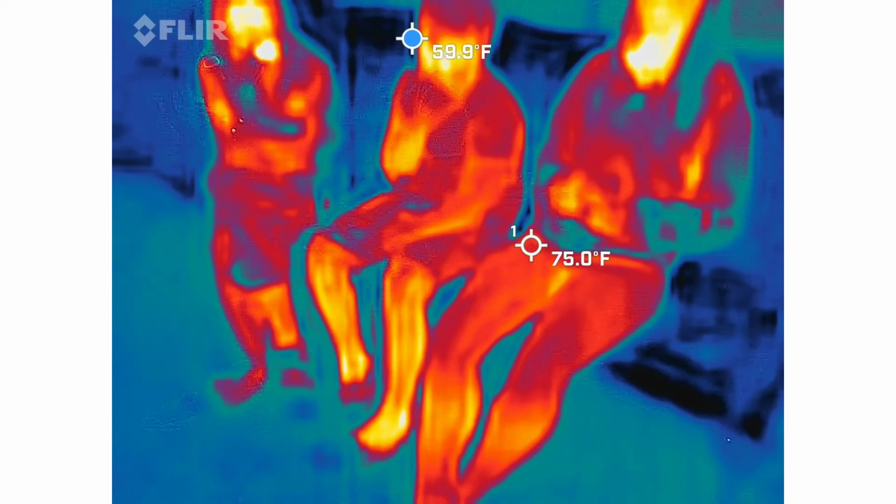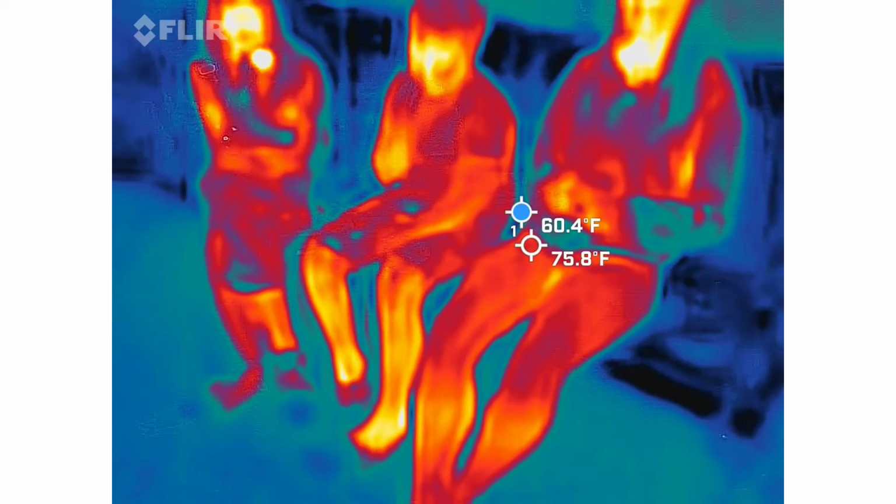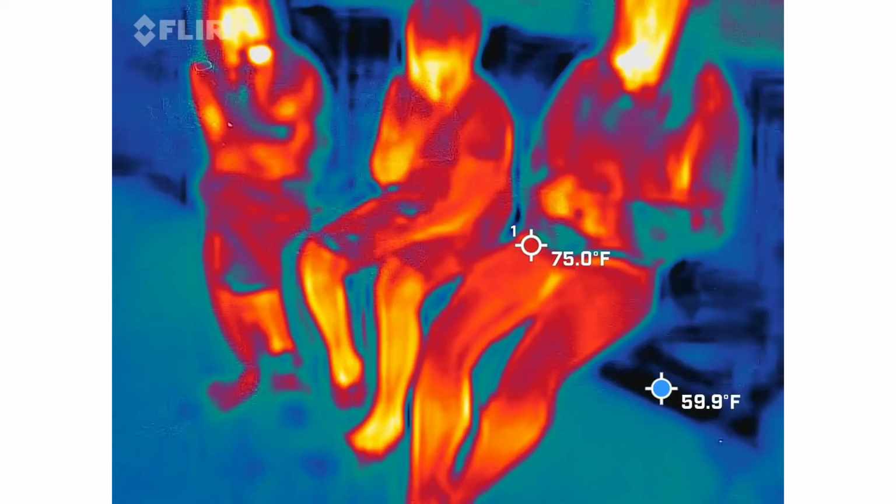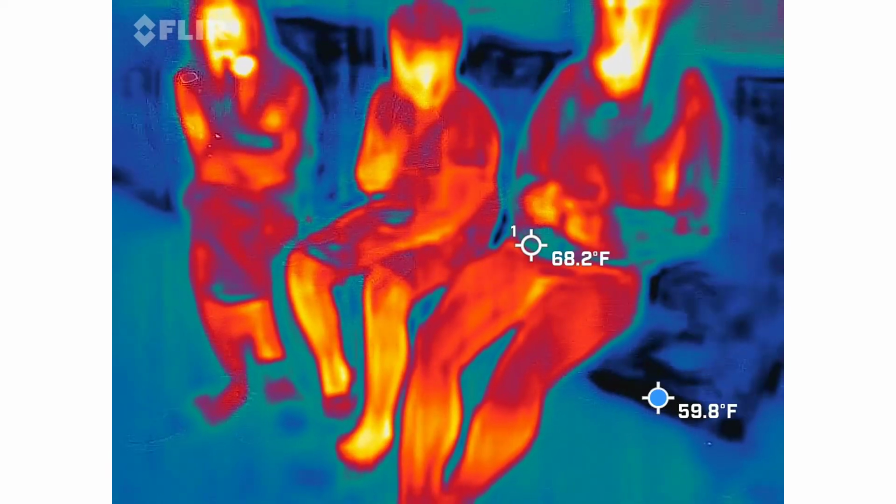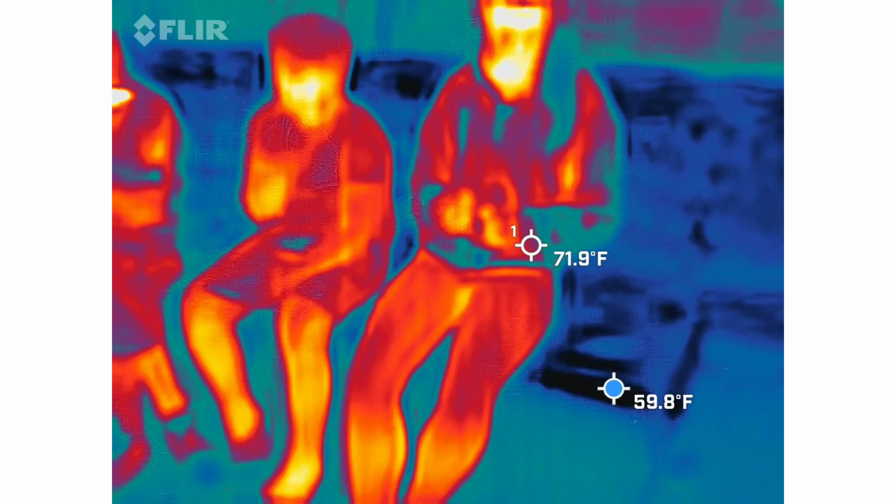Looks like they got a little wider to me. I got chills. What? They are wiggling. They're indecisive. Are they getting closer?